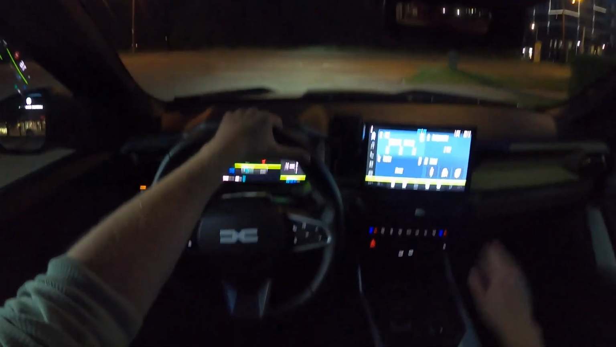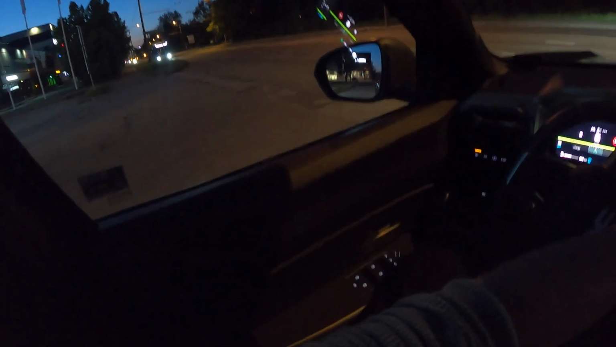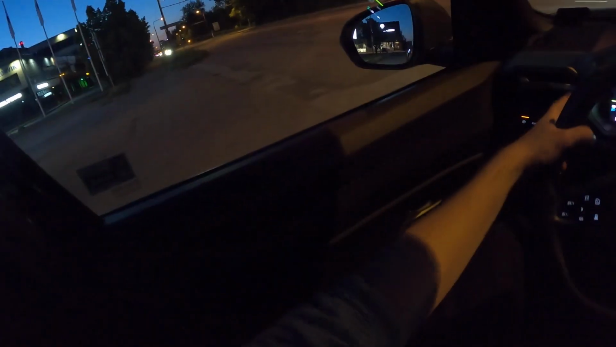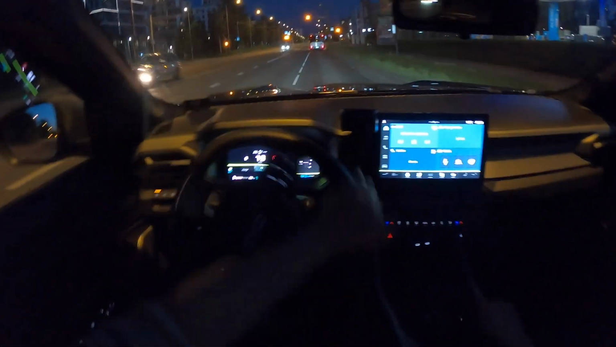And all of the engines are slightly more powerful compared to the Duster. Yeah, there's only one exception. The 4x4 version has exactly the same engine as the Duster does, but the other ones are slightly more powerful.